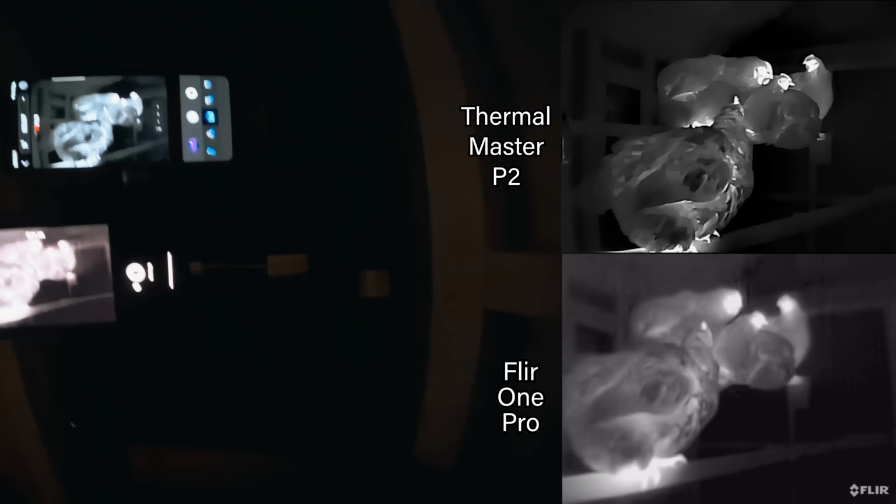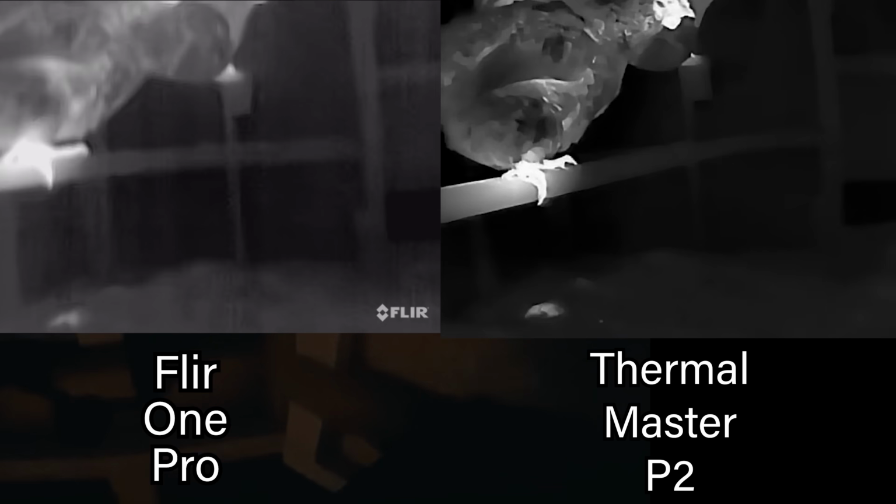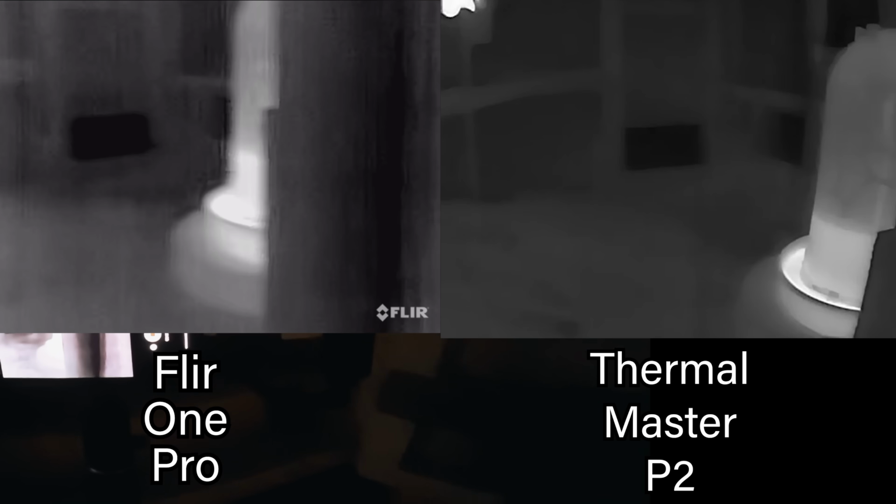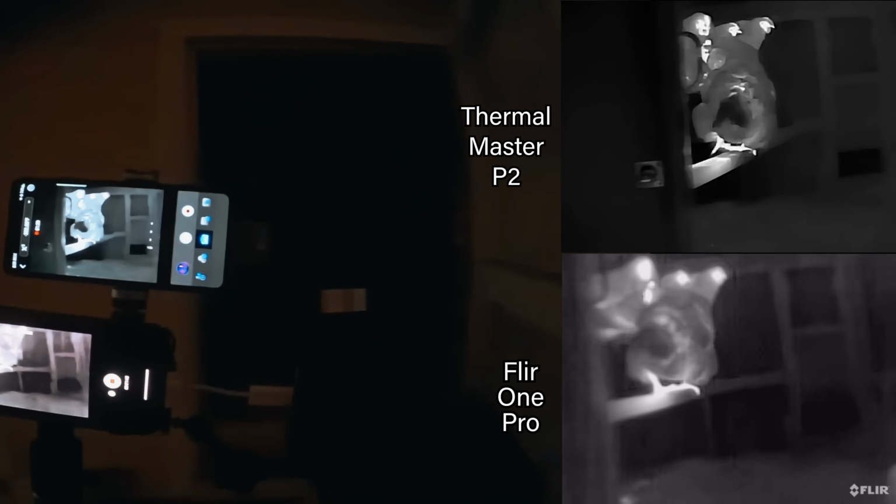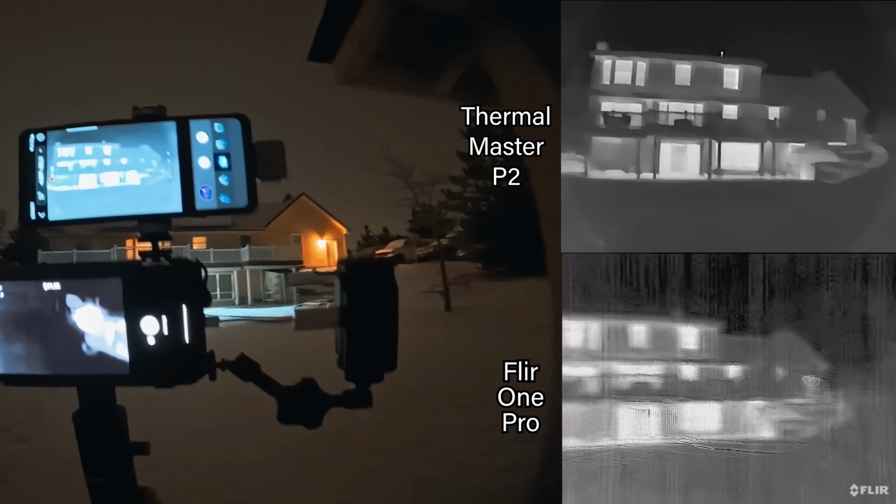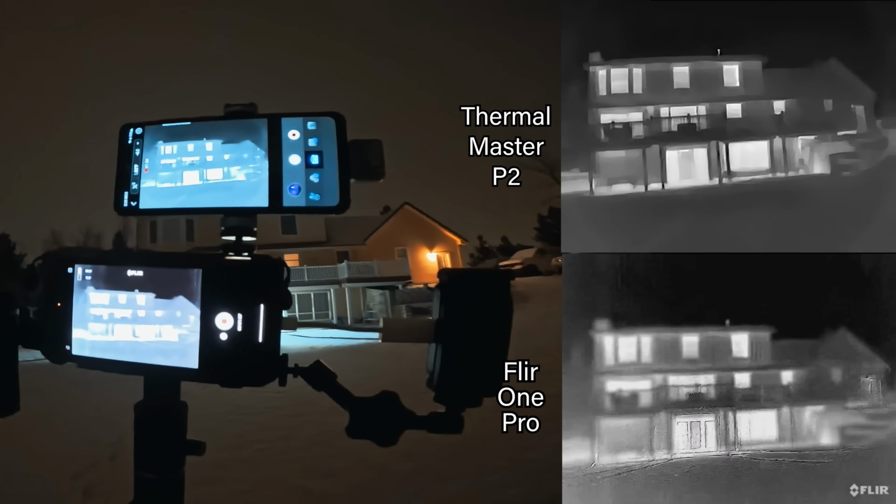You can see where they're losing all their heat out of their face and feet. Alright, good night, little chickens. Alright, I'll turn around. There's the house. You can see where a lot of the heat is coming out.